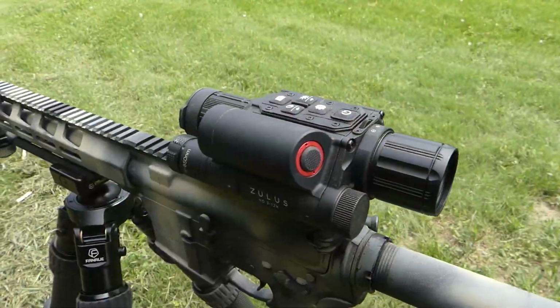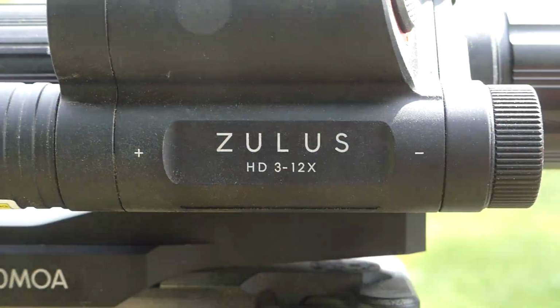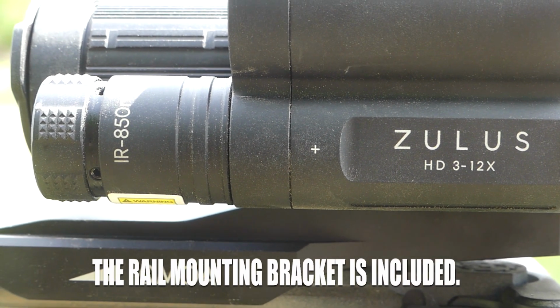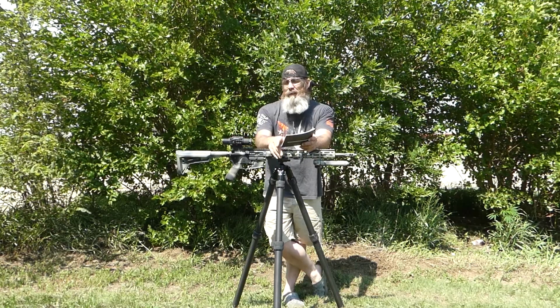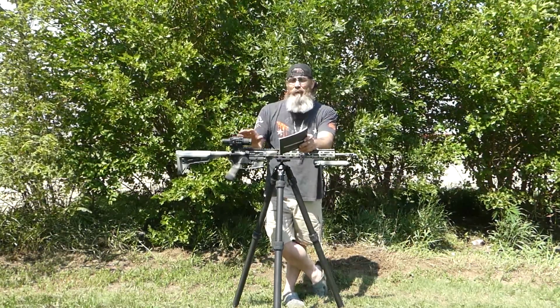This particular series has a built-in rangefinder and ballistics apps, and an IR light. The other line has the IR light but doesn't have the rangefinder. You will pay a little bit more for that rangefinding, but it's not so much that it isn't worth getting the rangefinder on your unit.